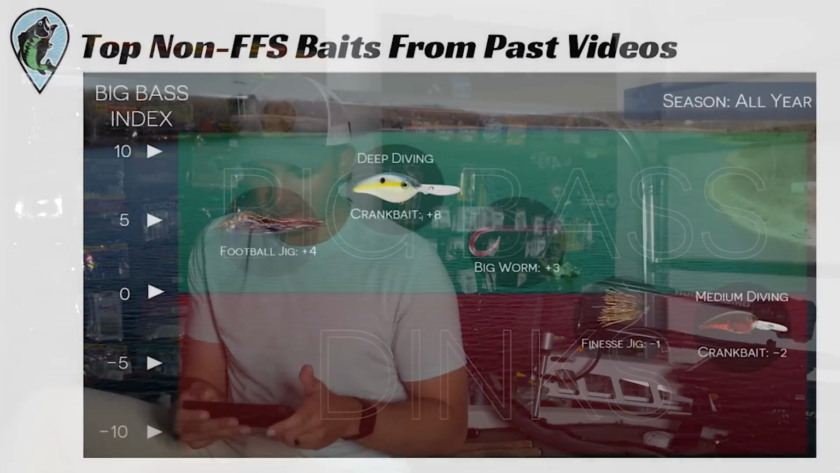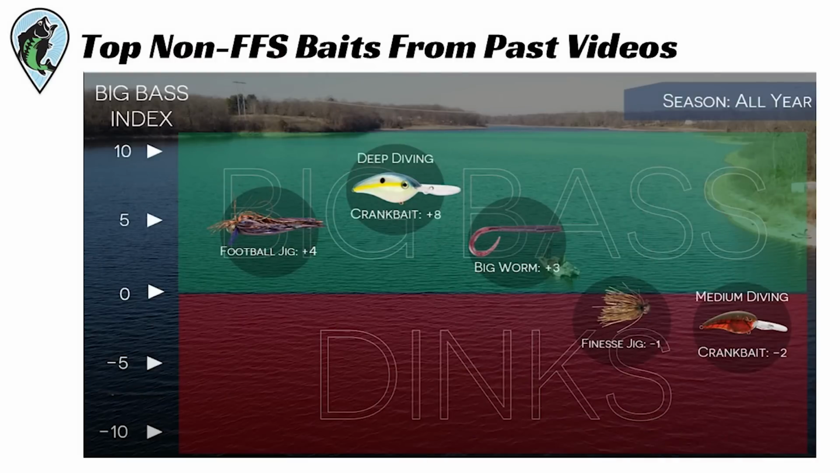And that kind of leads us into the baits that I've been throwing. If we take a look at a graph I actually made several years ago, which I called the Big Bass Index. It's an overly complicated analysis I did a few years ago, taking into account my usage of certain fishing lures versus the size of fish I was catching. If you want to see the full video and you're really into bass fishing nerdy stuff, definitely go check that video out. I'll link it in the description.